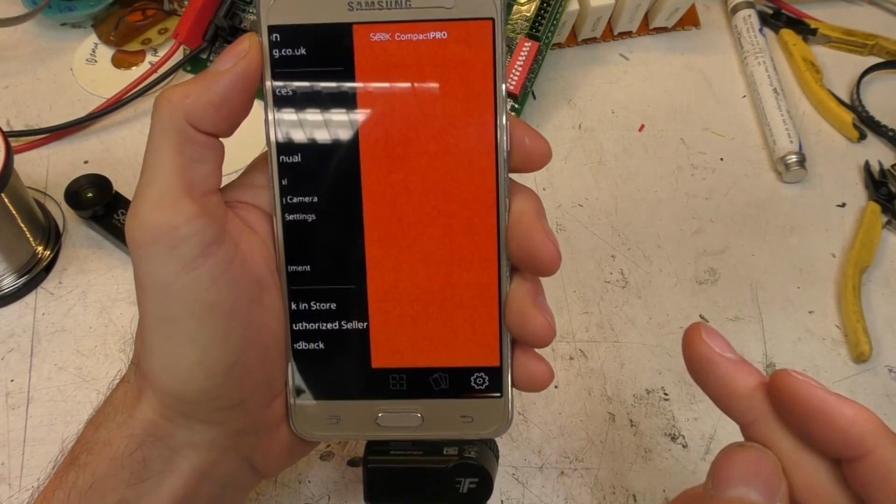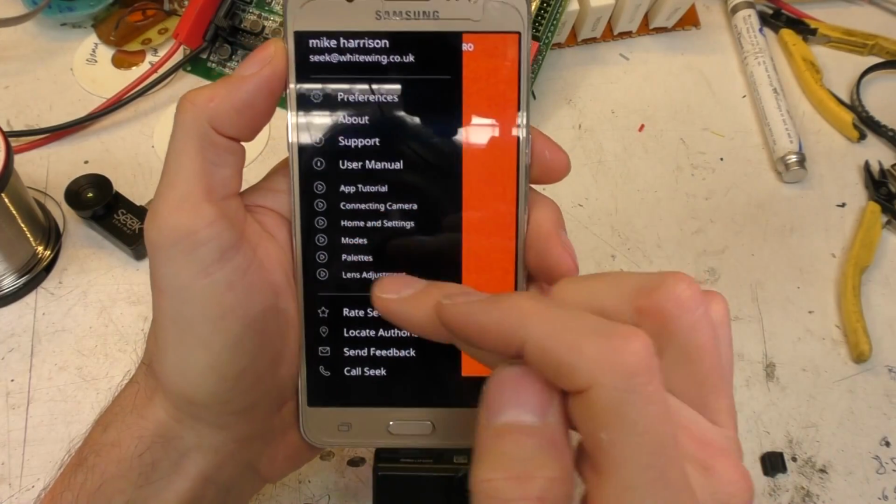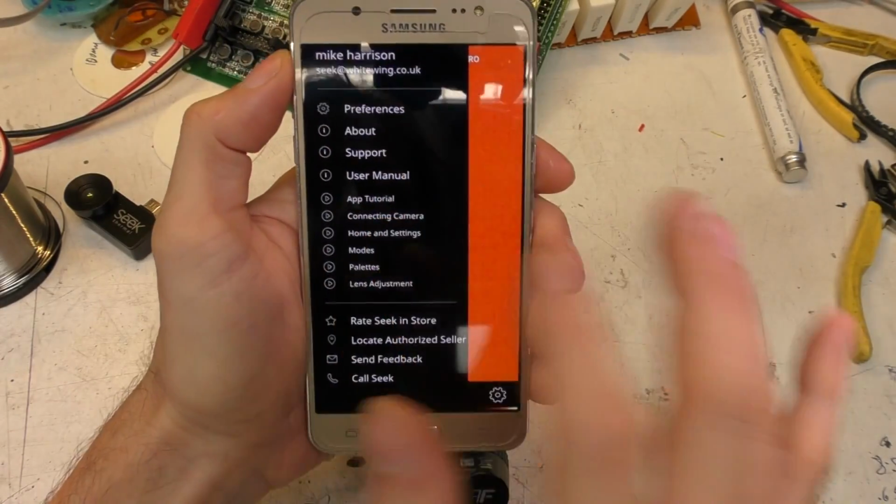You've got settings. Only one of these things is settings. The rest is all this stuff again. It's just links to videos. The user manual gives you about 3-page documents. So almost all of this screen is pretty much wasted.